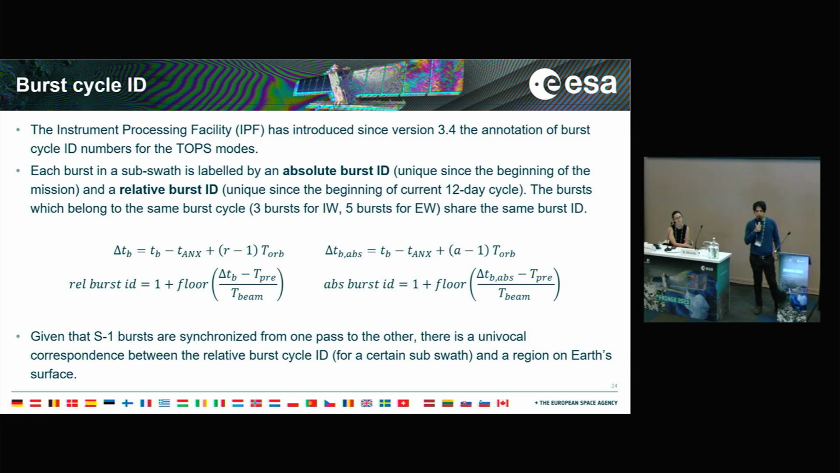The absolute burst ID identifies a burst unambiguously since the beginning of the mission, whereas the relative burst ID identifies it unambiguously since the beginning of the current 12-day cycle. They identify it within a subswath, whereas the bursts within the same burst cycle across different subswaths will share the same burst ID.